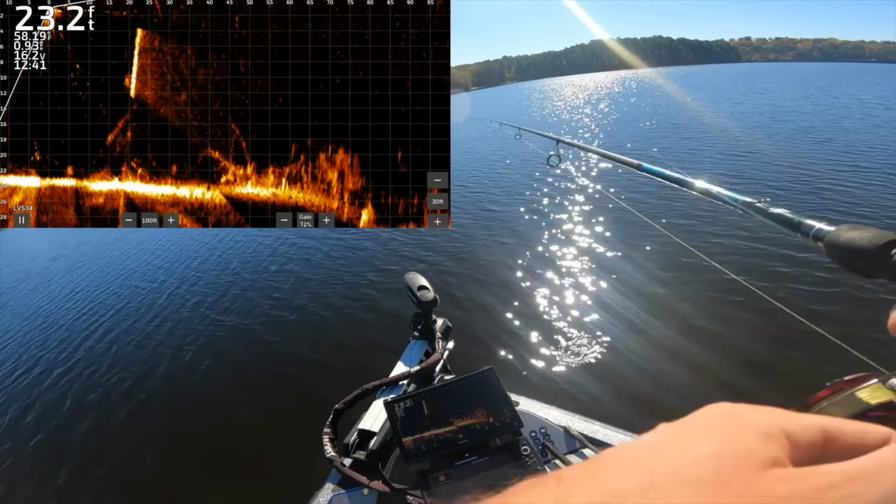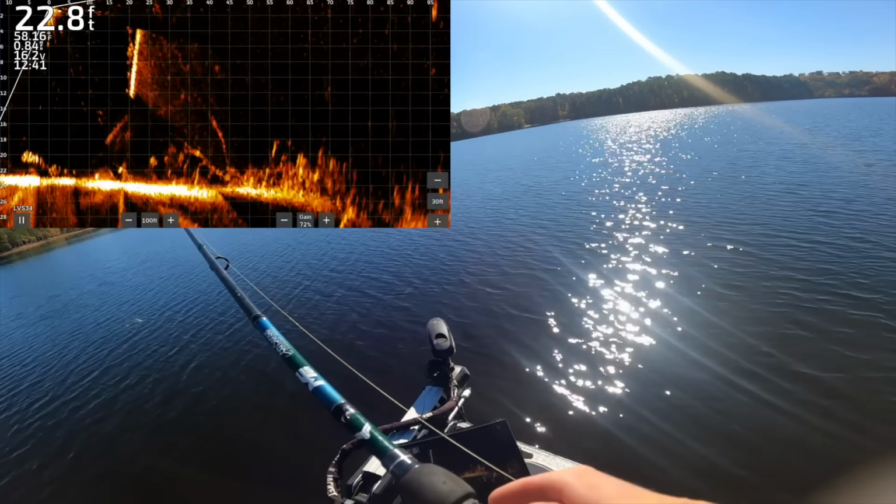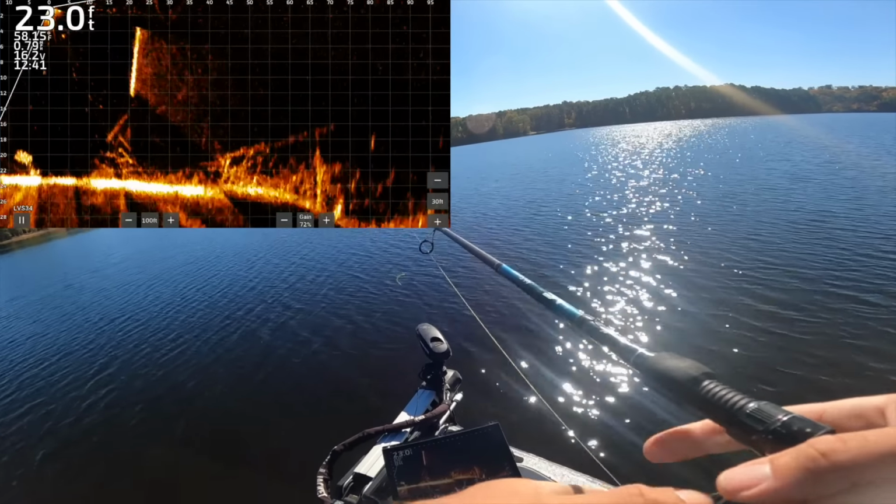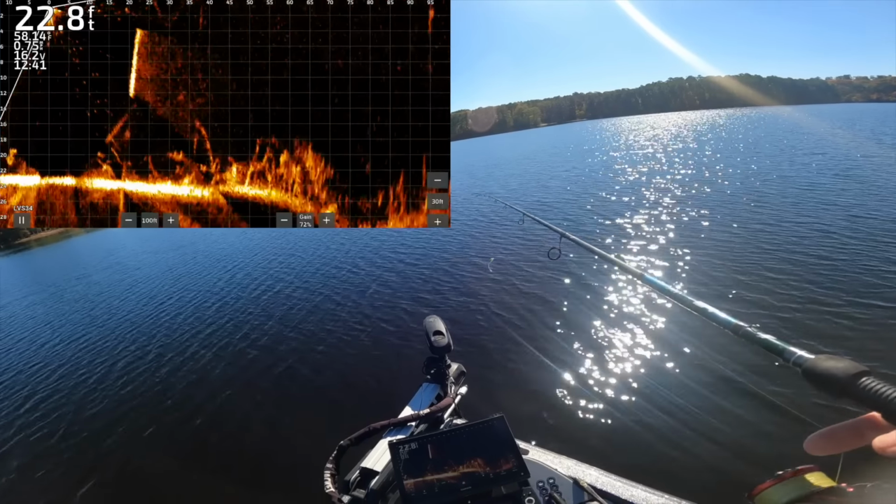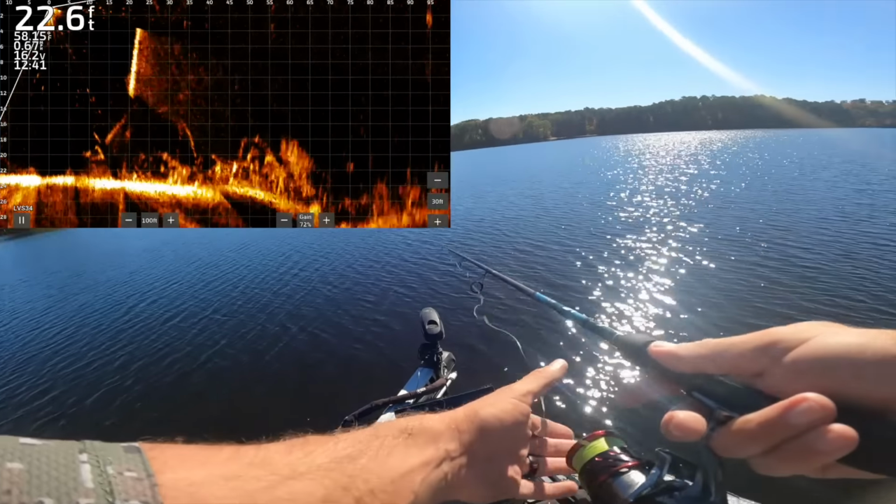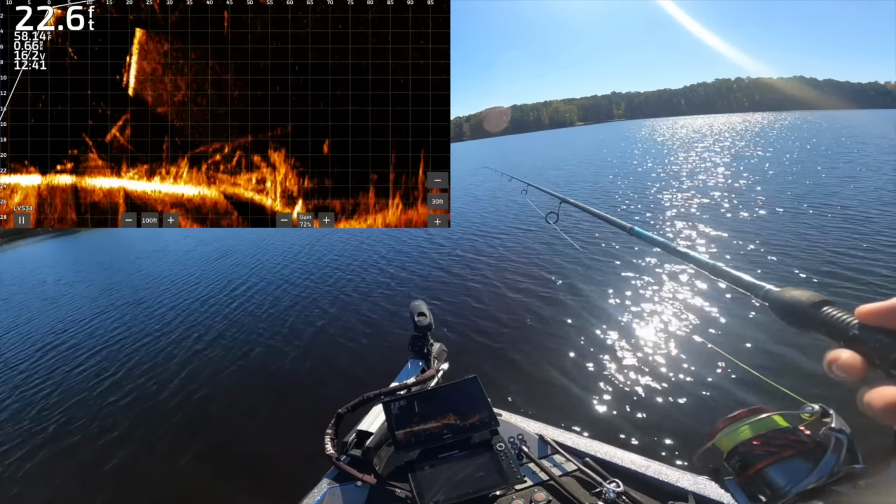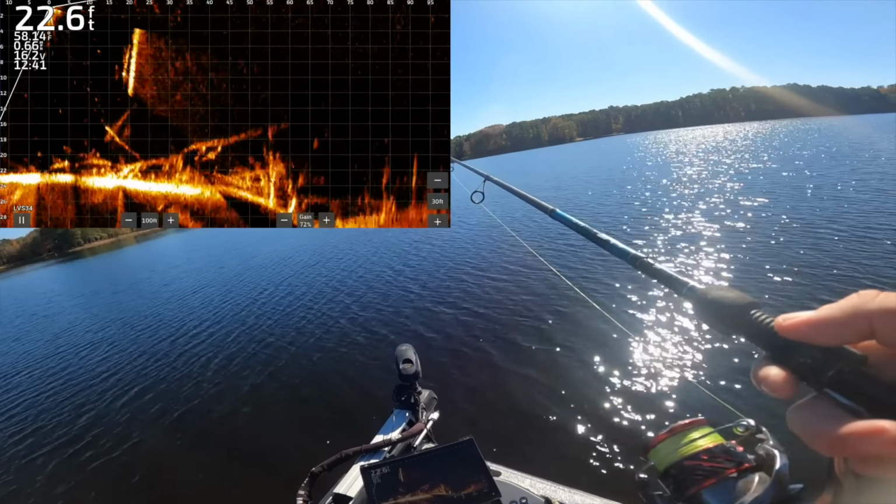Now we're getting out to a brush pile. You guys see the brush pile right there, and it's got a lot of good stuff happening. You can see all the flickers in there, and our big fish just swam out to it. He's there at about 50 feet. You can barely see him just faintly down there. I'm gonna keep casting to him while we just keep moving our way out here. But there's a big fish on the back side of the brush pile.